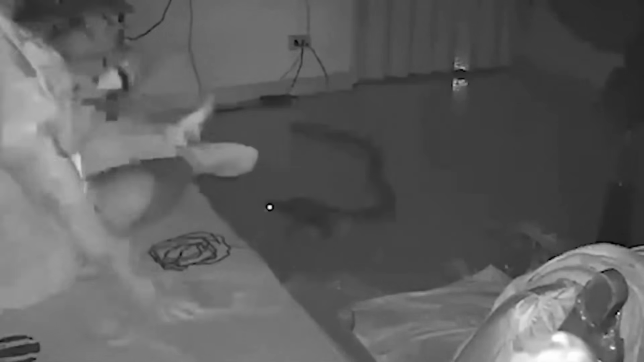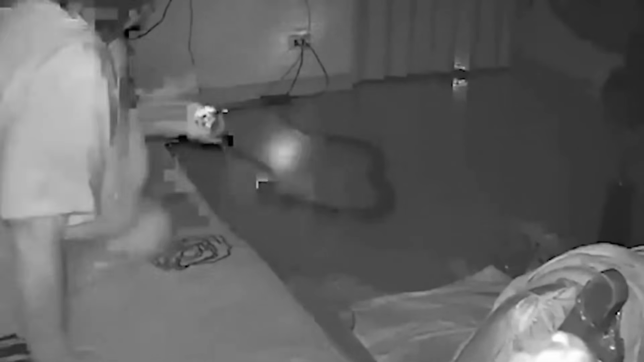Suddenly, out of nowhere, the woman wakes up, jolting upright in bed as if she's just had a nightmare. You can see she's a little groggy and she reaches for her flashlight. And I mean, her heart probably almost jumped out of her chest when she looked down, shined the light, and sees this python. I mean, this thing is inches from her bed.